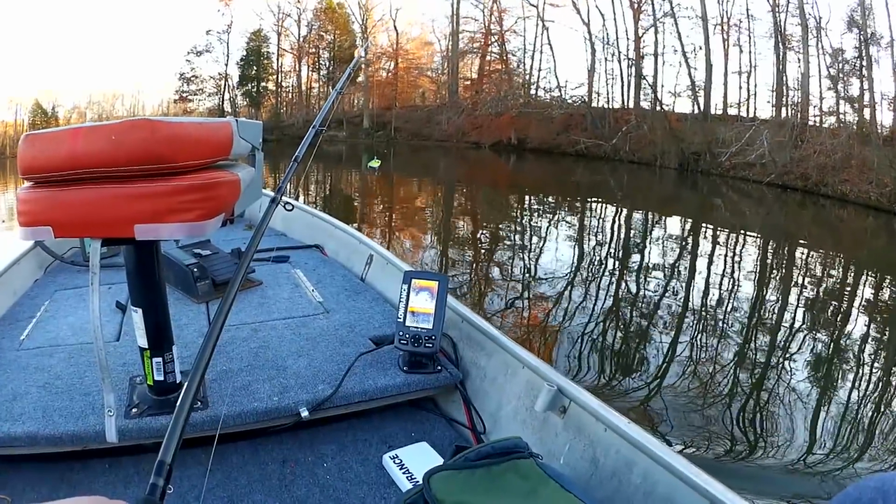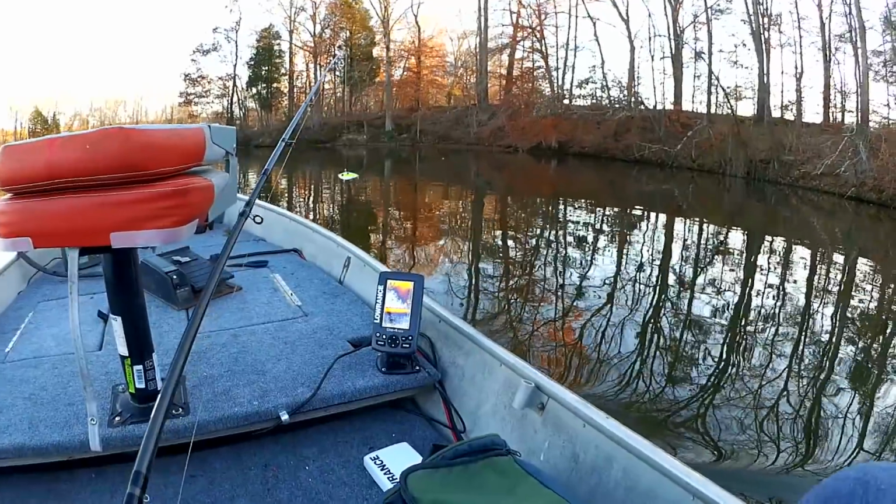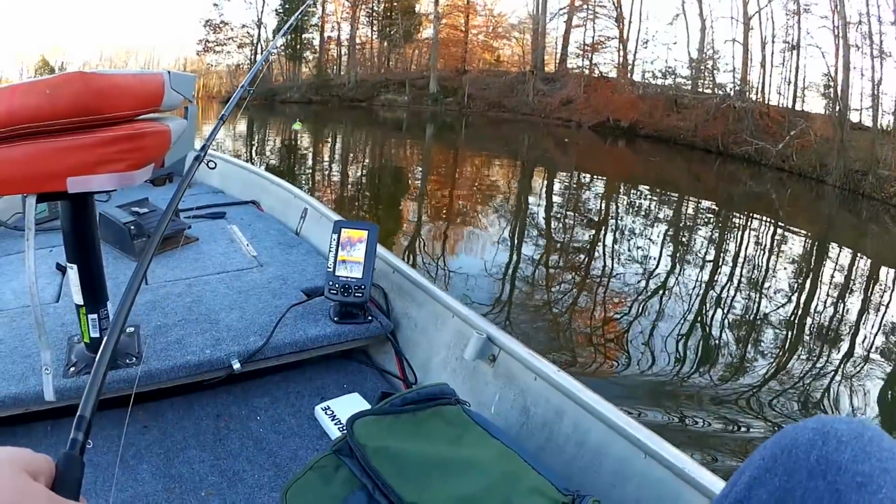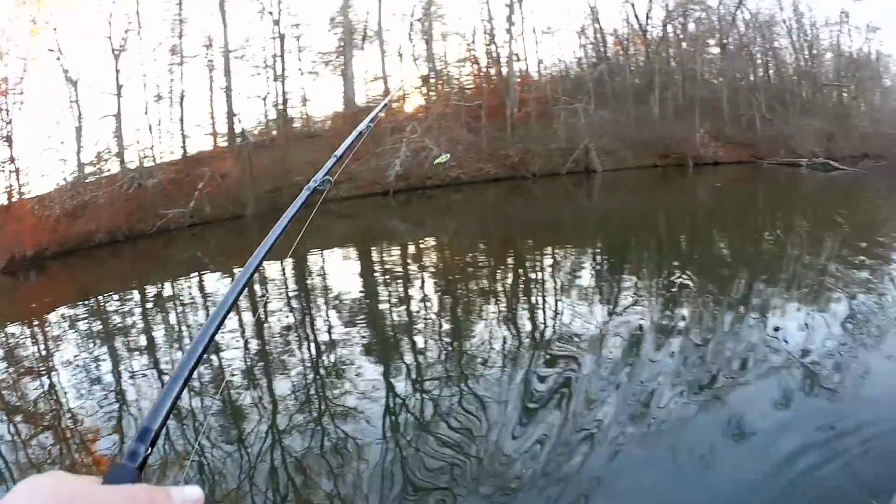There we go. Getting a lot of black noise. Look at that huge dip of orange going down. Wow, look at that. I'm gonna cast behind the boat. That looked interesting.